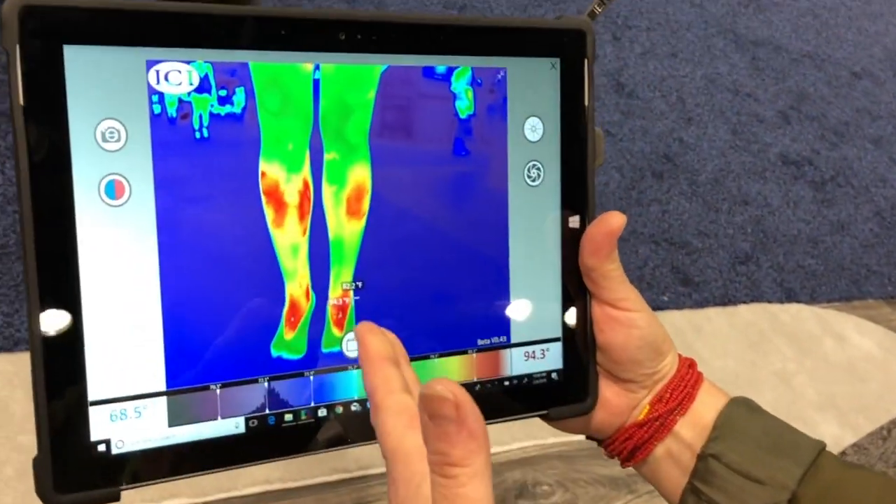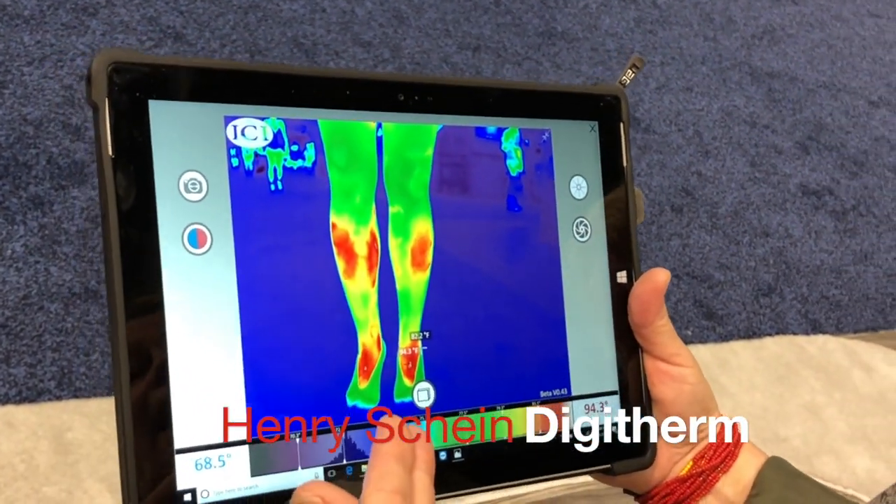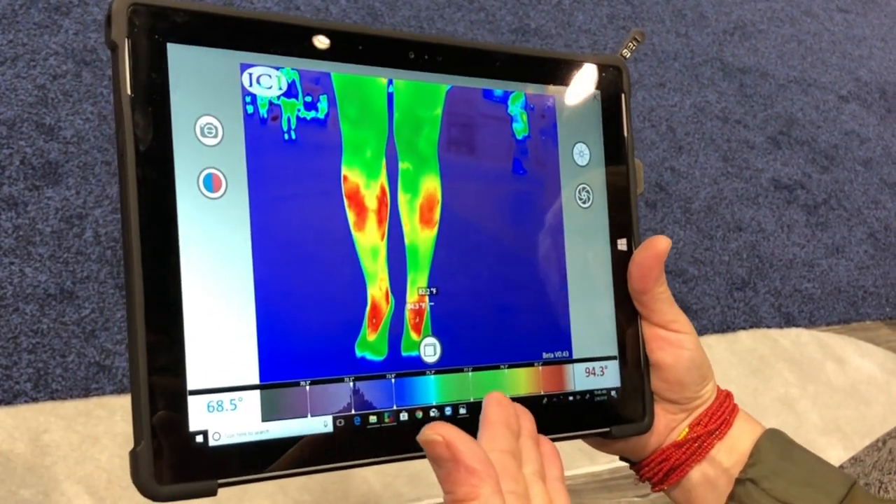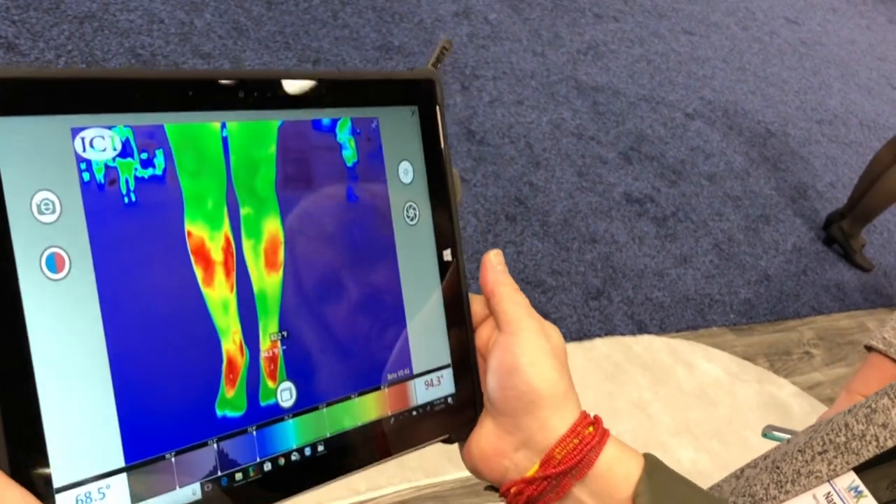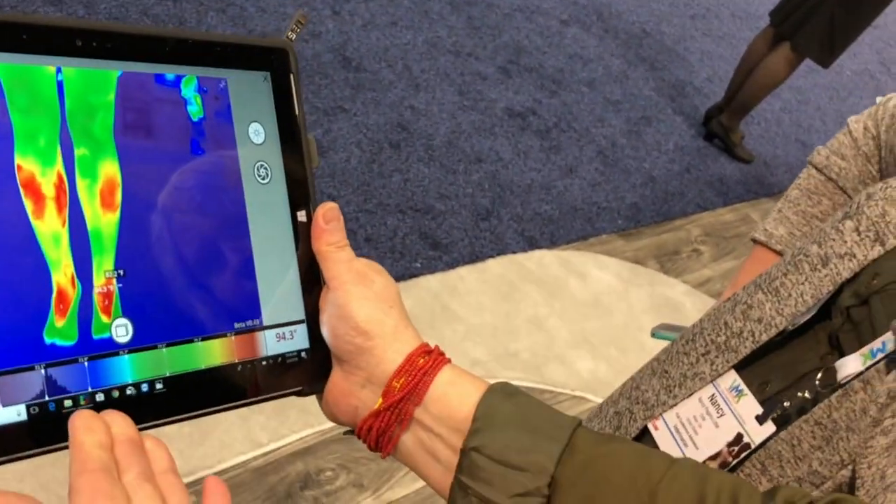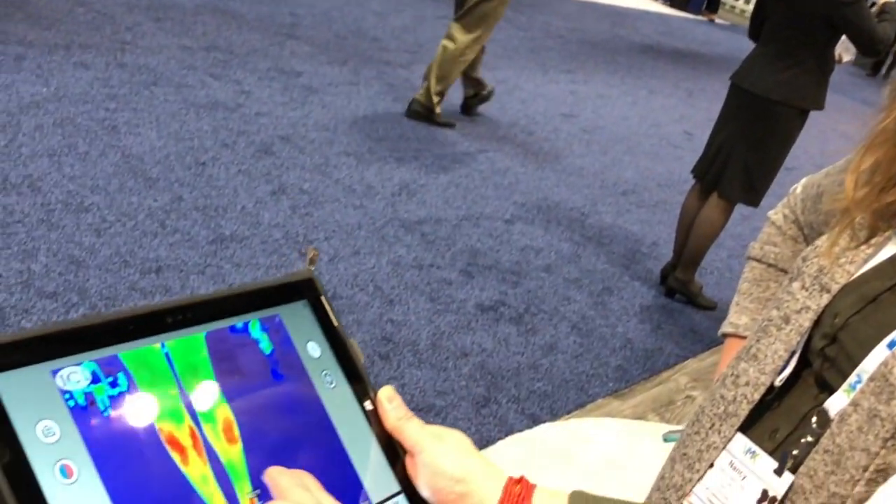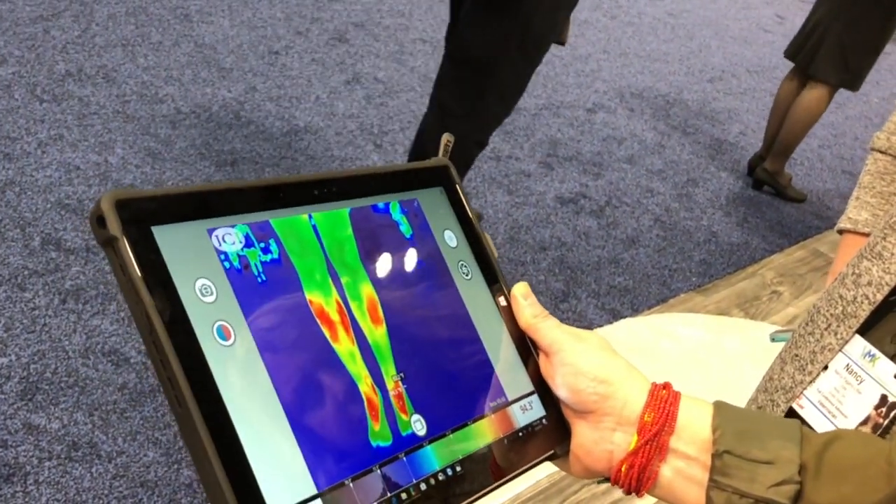So this is a thermal image of one of our attendees today. We just did it, and we said, let's look at the symmetry between your legs. And she didn't tell me which knee she needs surgery on. But you can tell. Can you guess? Oh, wow. It's the right one. So she has an increased thermal gradient here compared to the left, and it was obvious in one picture. Easy way to identify what's going on in our patients.